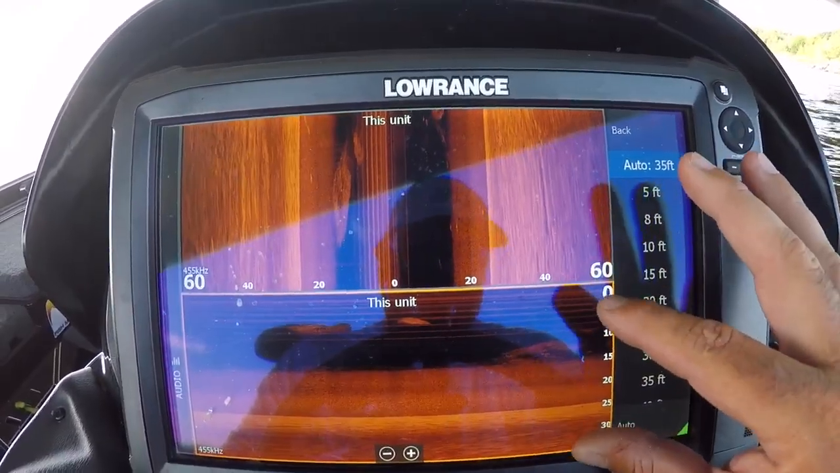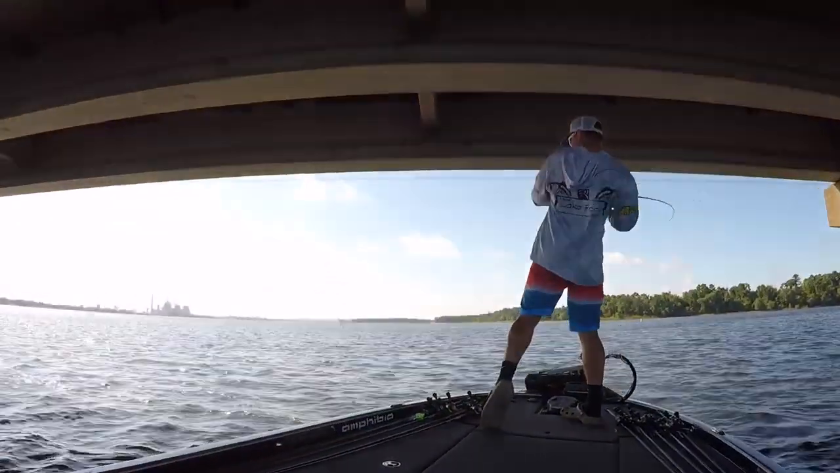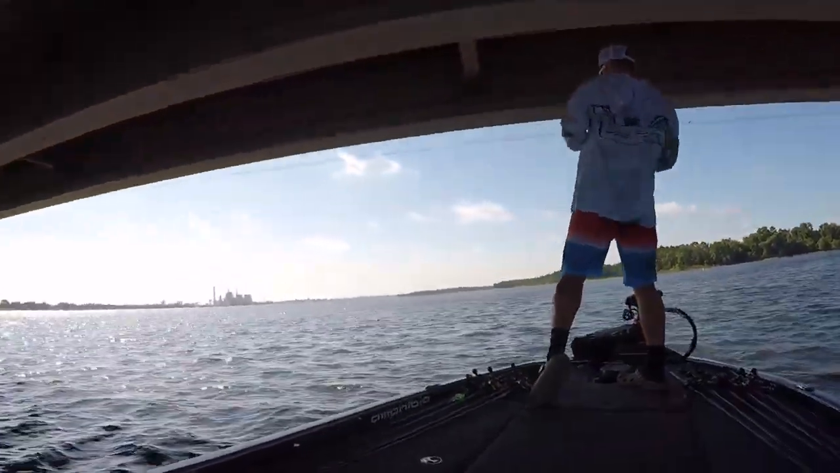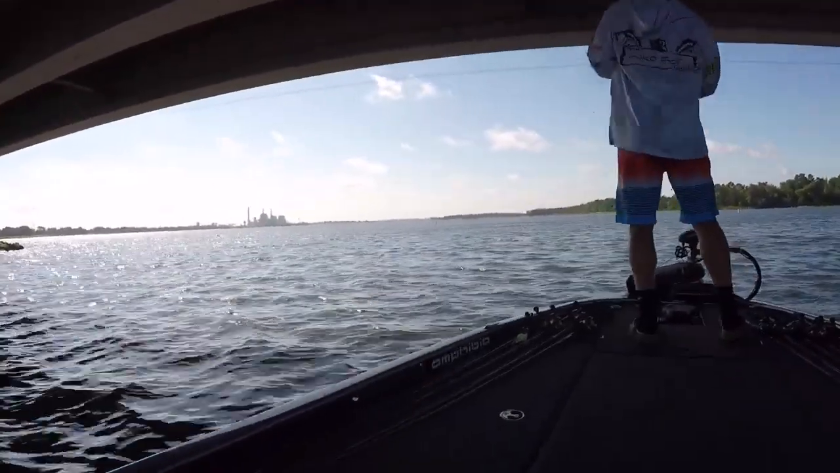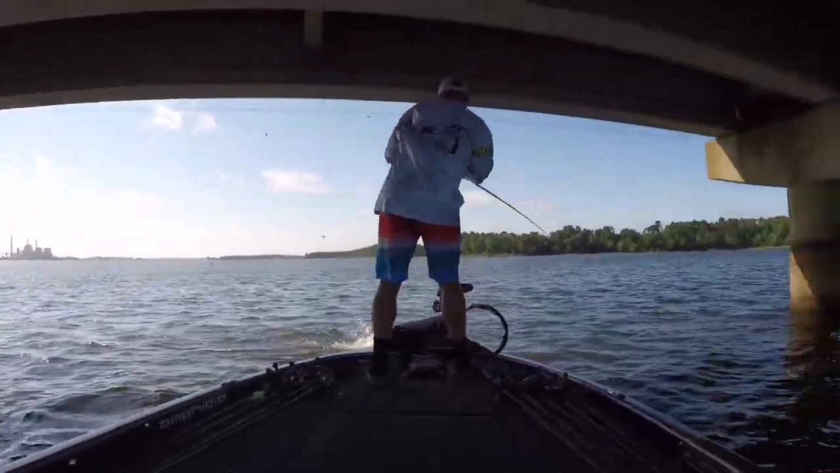If I was looking at structure, as I got shallower, D, what you doing up there, Hammer? What you got, Pods? You got a big one or a little one? Oh, that's a good fish. That's a good one.